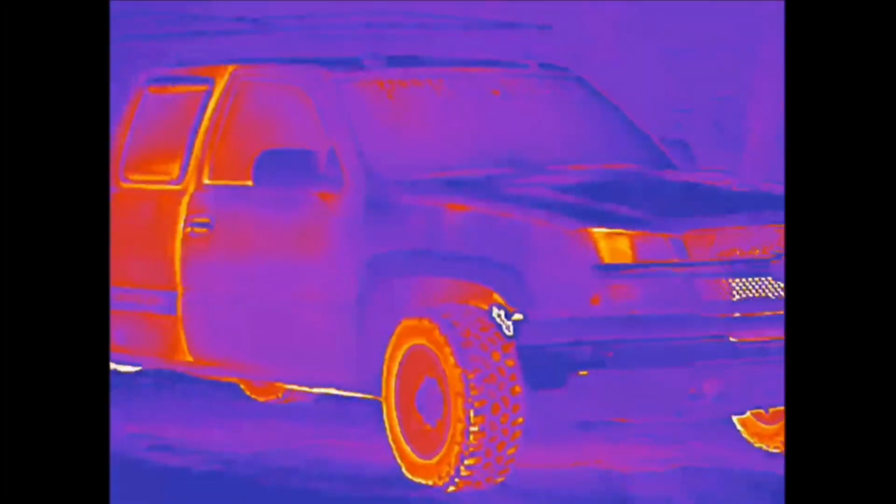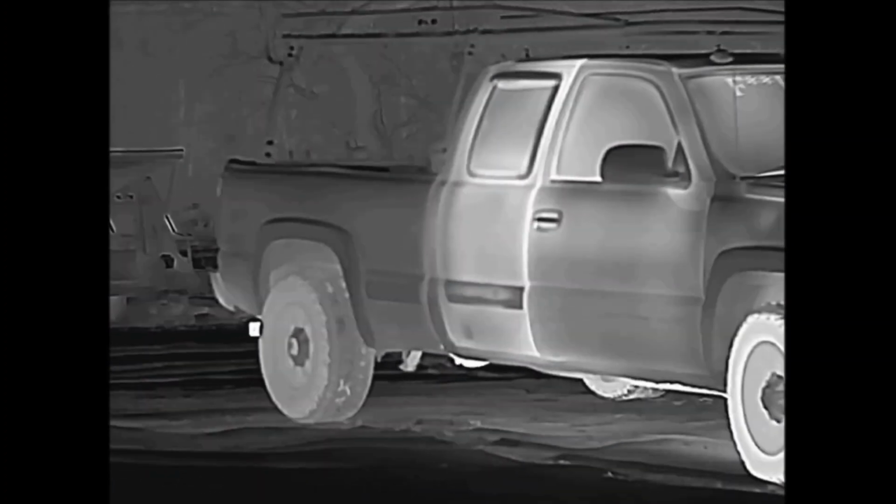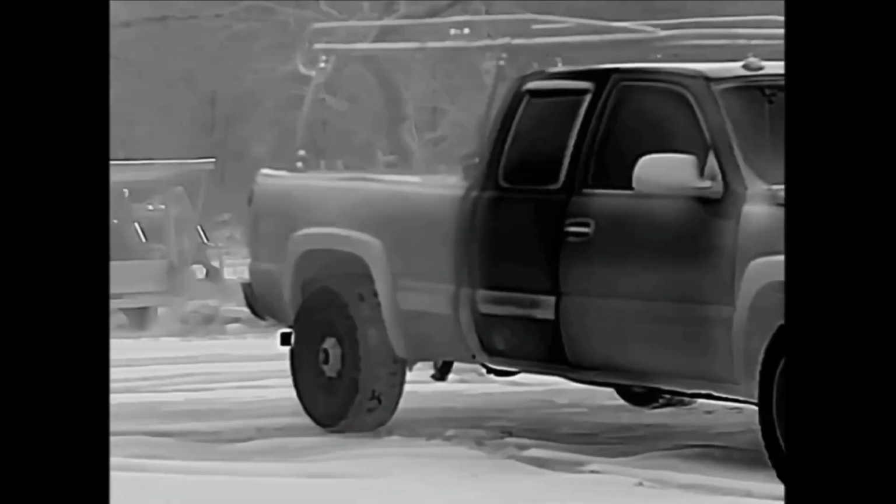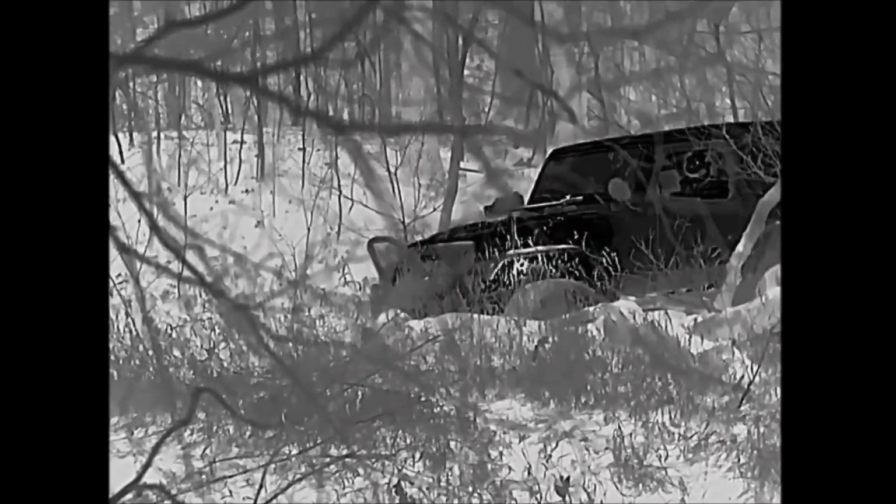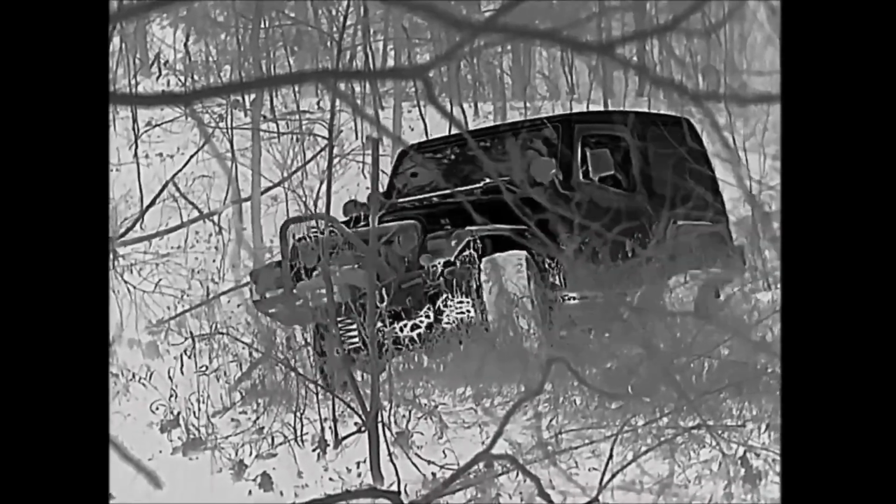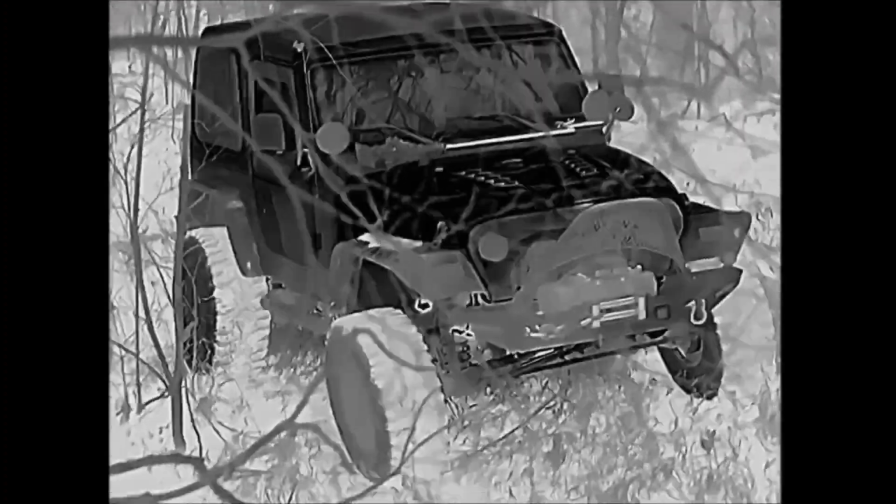So, going through the different color palettes. We were issued these things when I was in Afghanistan, so it's not my first rodeo with thermal optics, but this is some really good imaging here. All right, so I have to confess, this is actually the first video that I shot with the thermal scope. He wanted to romp around on the property with his quick disconnects off, and I thought it would be a good opportunity to try out the thermal.